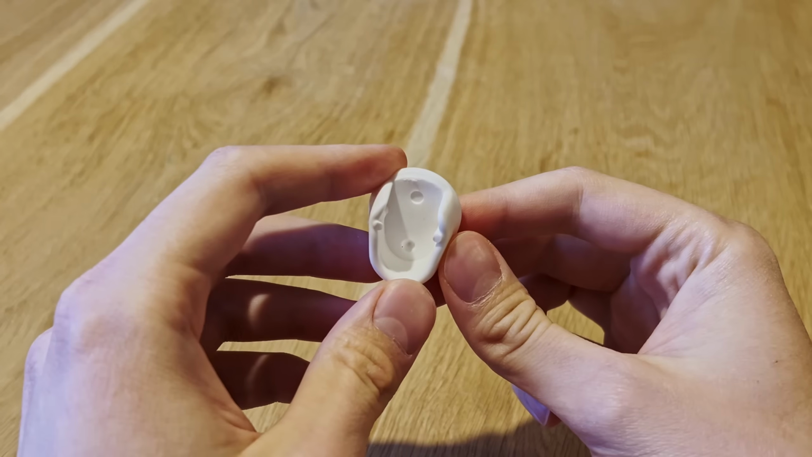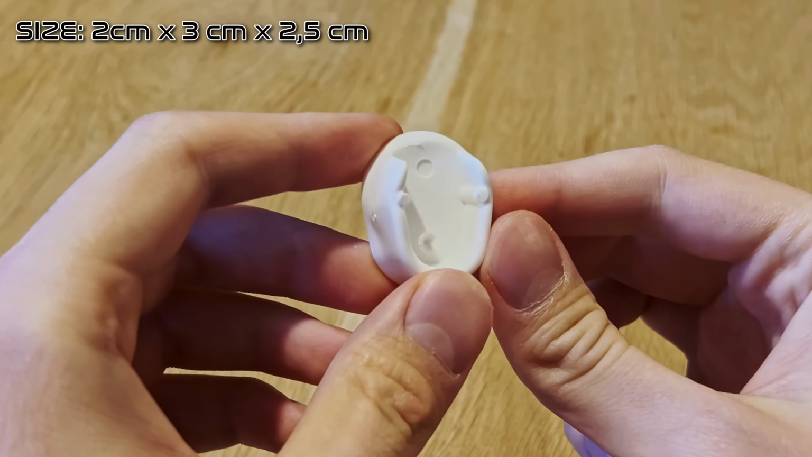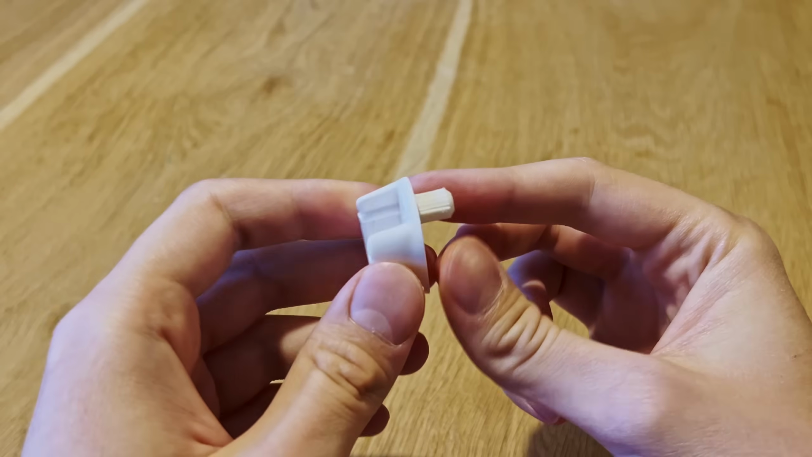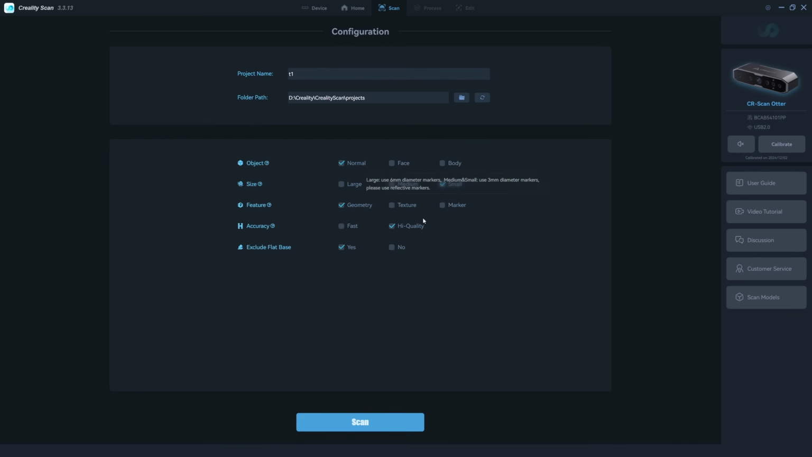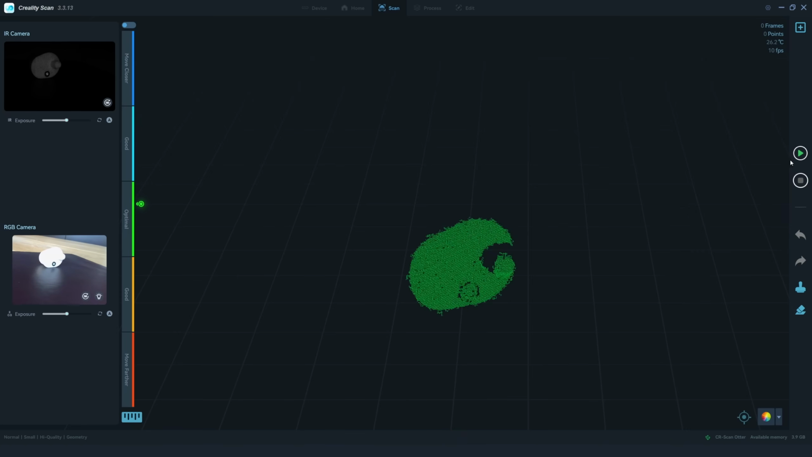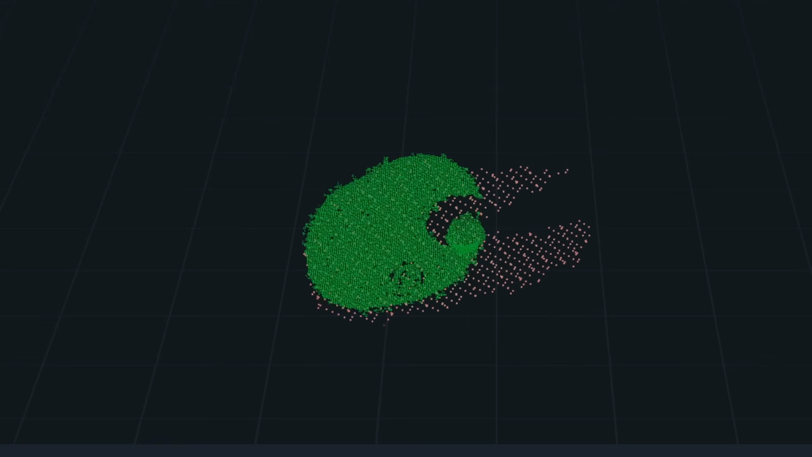Time for the next challenge, the scale comparison. This little devil is only 2 cm tall and it's loaded with weird geometry. There are both organic and hard surface elements, so it's going to be quite a versatile test. And indeed, there was a bit of struggle here. The organic parts were analyzed with no effort at all, but on the flat surface...